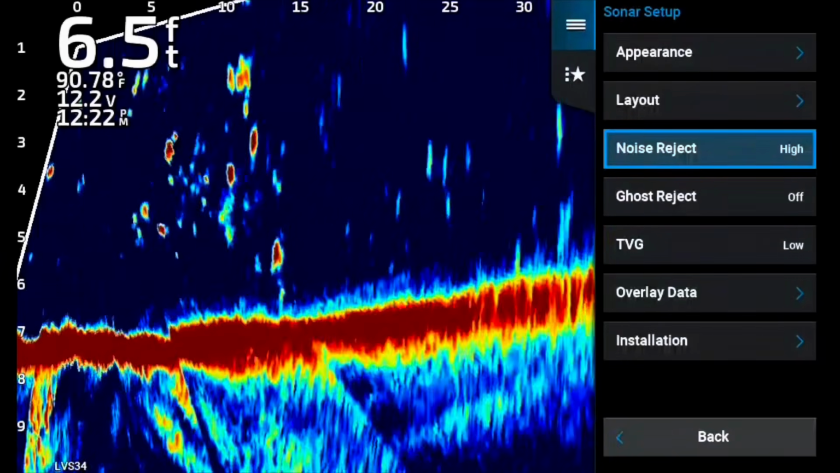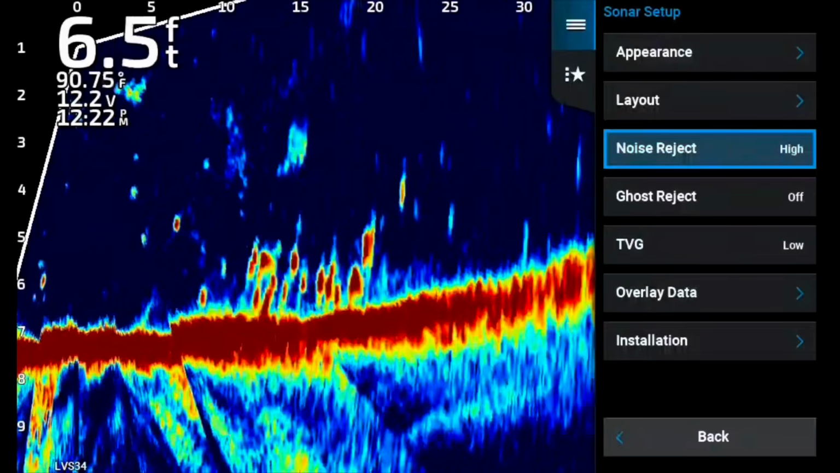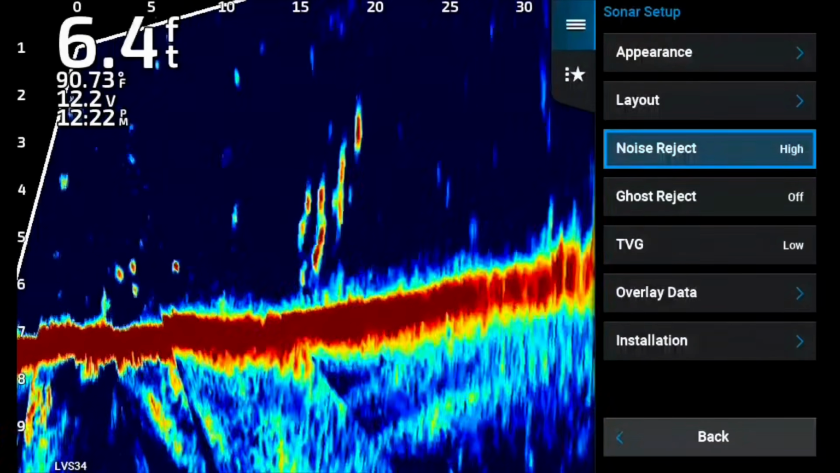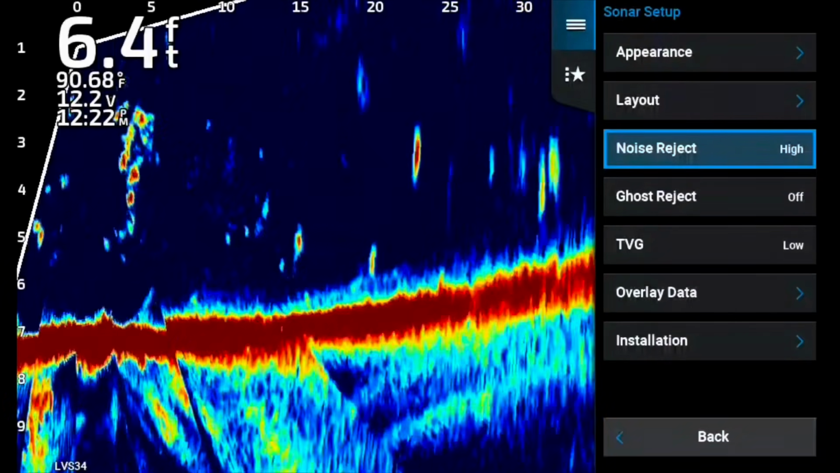And here we go again. I put it back on high where you can see it. See, the movement is real milky, almost like the fish and the bait fish are in molasses. And that is not, to me, real natural, and your bait movement won't be real natural.